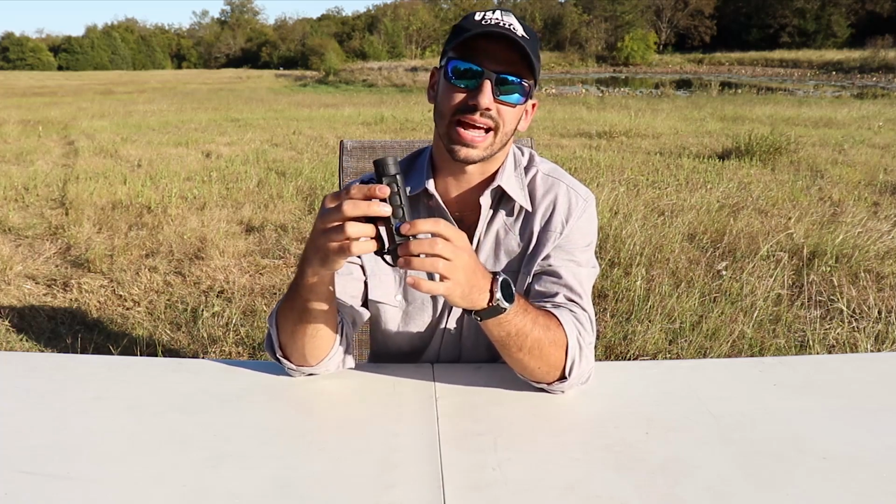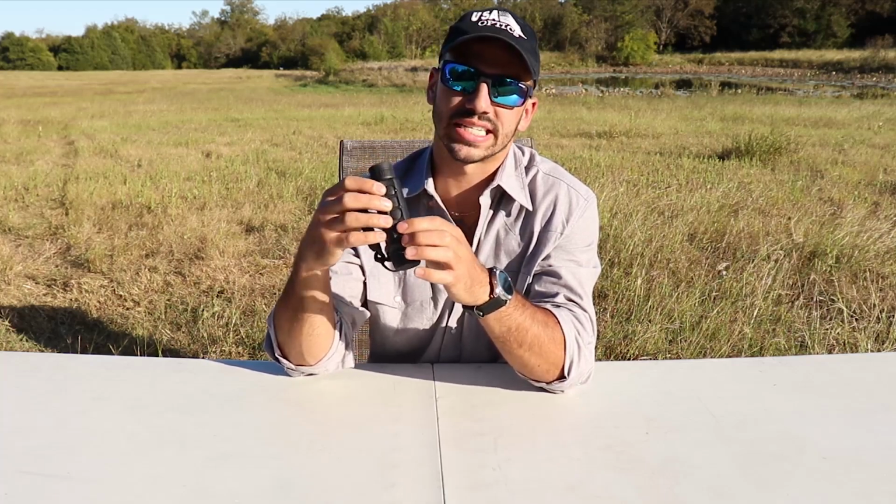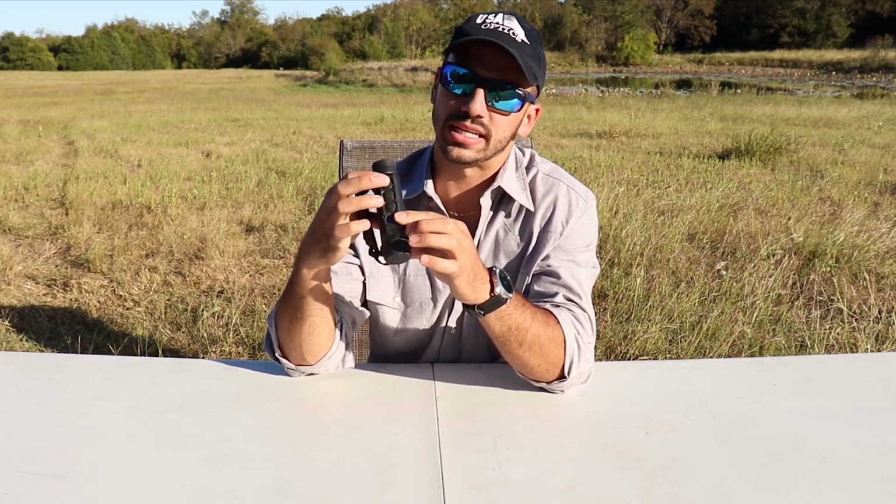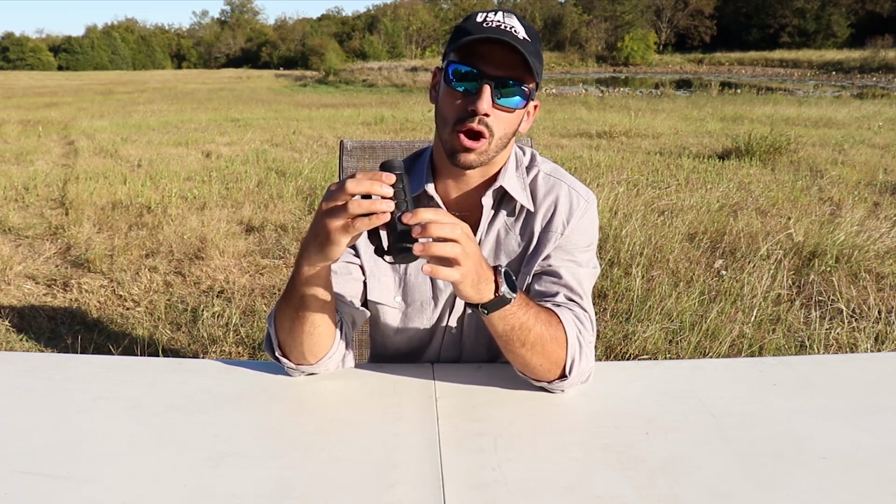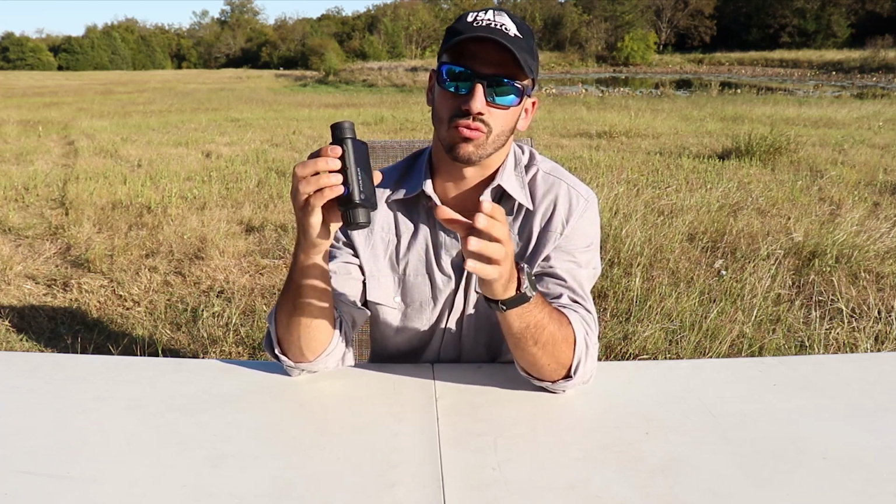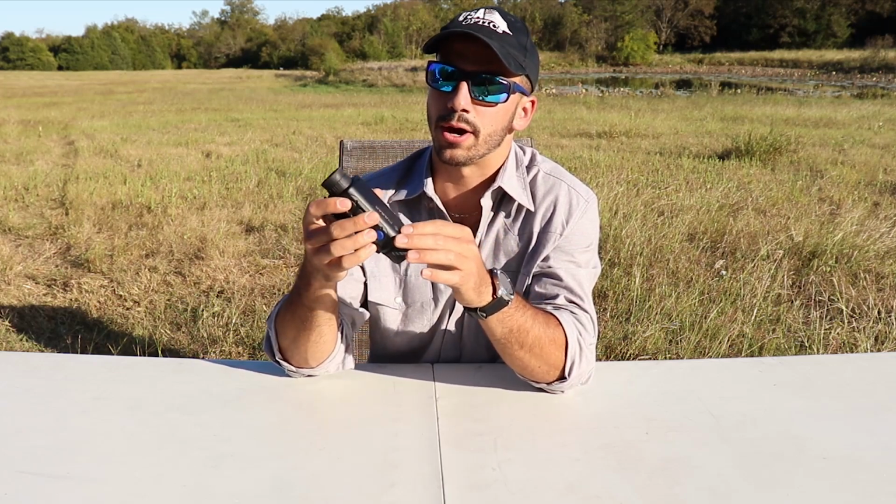The buttons are laid out very neat and clean, and I like the fact that they're very simple. It's just got a power button, and it's got the menu button, and it's got up and down arrows to navigate the menu. Each one of these buttons has their own function. While the device is on, you have to hold the power button for 3 seconds in order to shut the actual device off, but it turns back on really quickly. It's like a second to a second and a half, and I'll show you guys that later.